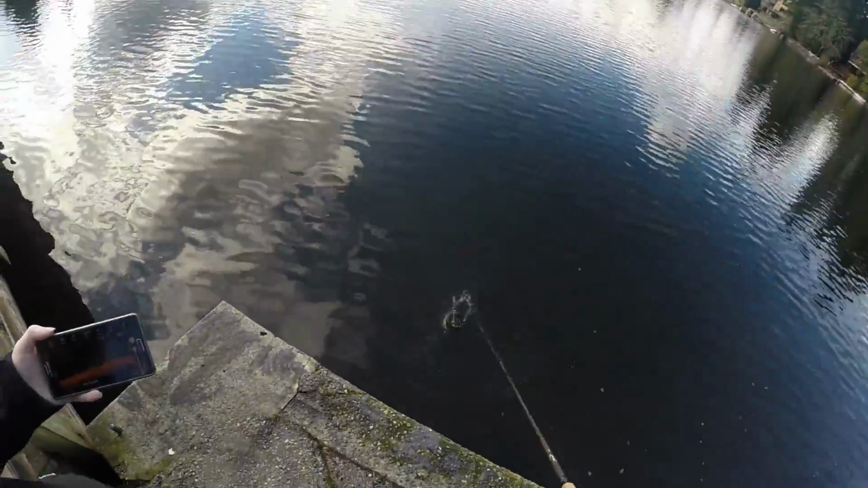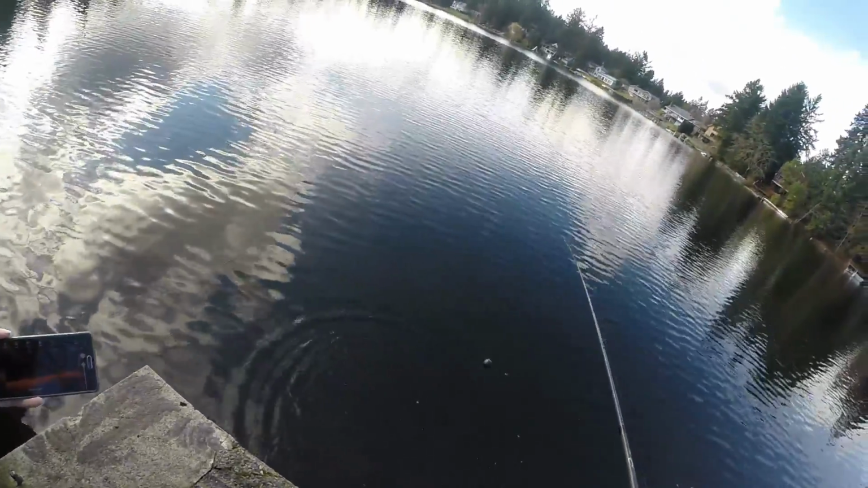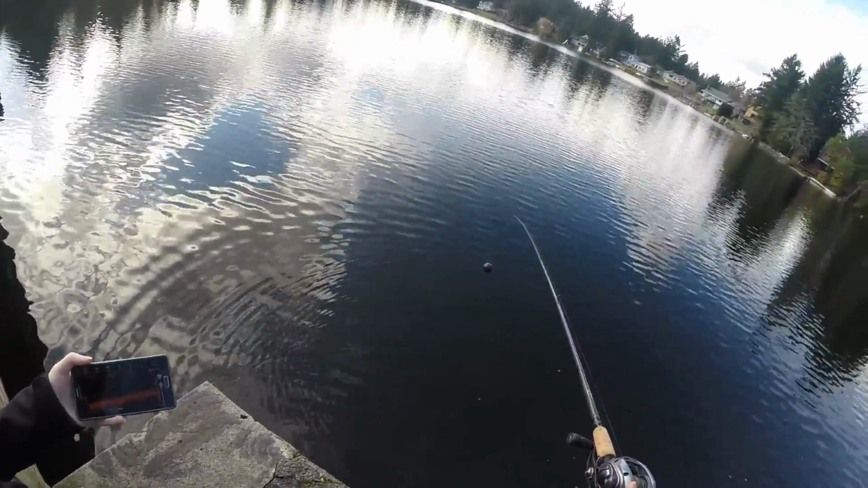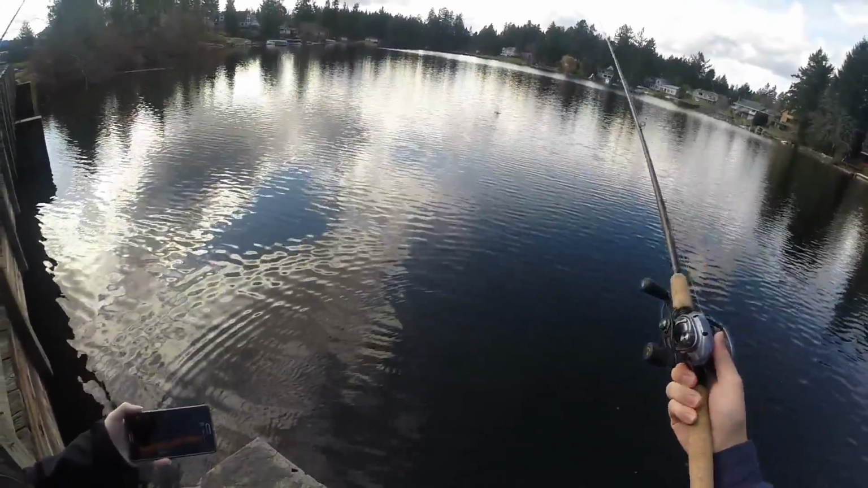So with a rod like this, you can see it doesn't stress it too much, but with a flipping stick, you might be overloading your rod a little. So if you're using a flipping stick, I would recommend just a soft cast. Just kind of lob it out there like that. That way you won't put too much strain on your rod.